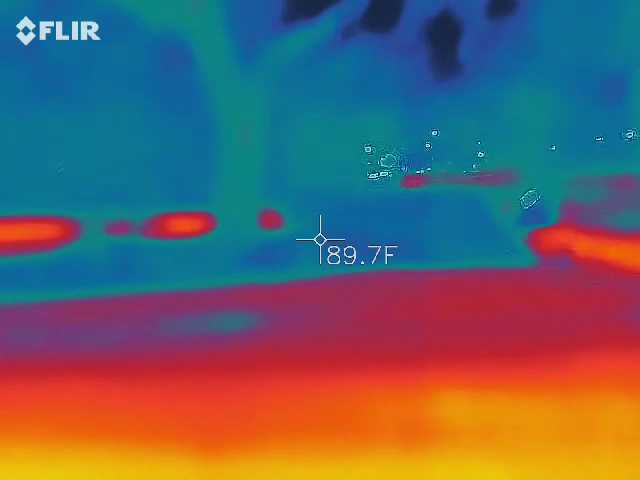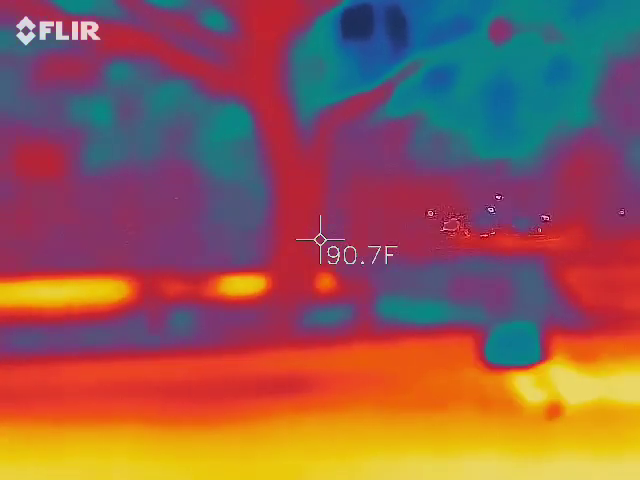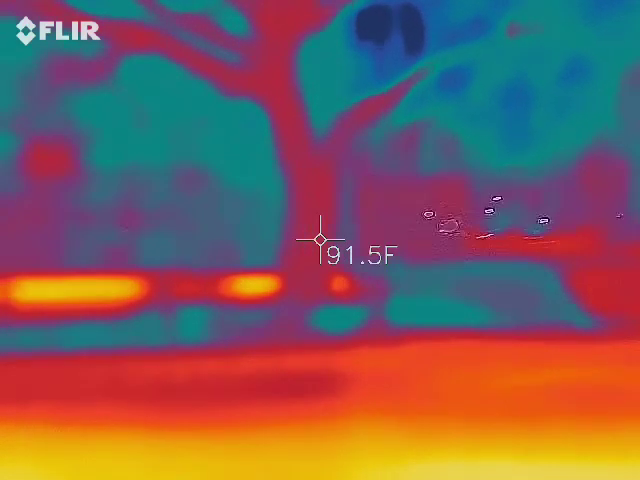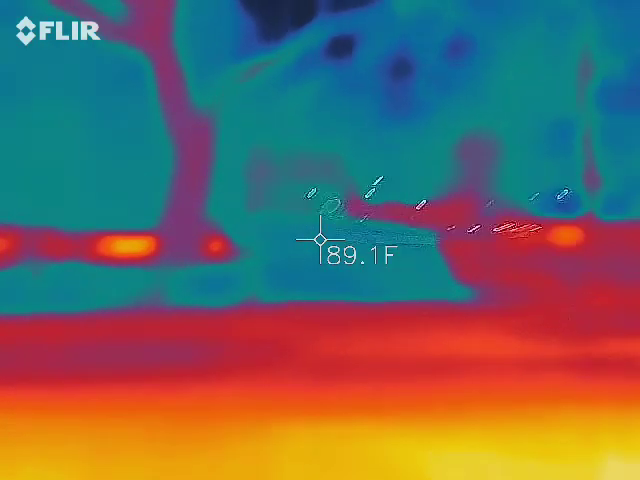96. Yeah, like 89 if I point over here towards the trees. 91, 90. Car is at 92, so I would say get excited about 82 or less is when we're going to start looking for those colder spots.